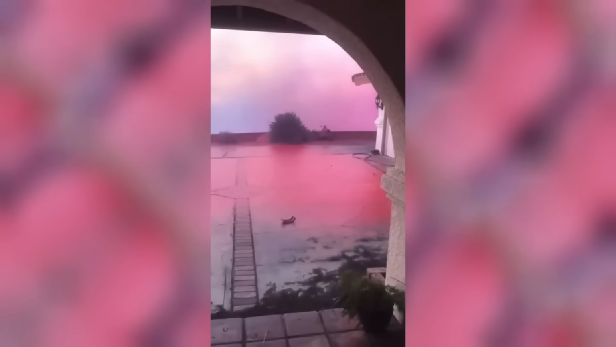Oh my god! This is a crazy video. For those of you that don't know, this man's home is in a fire zone in California. This massive tanker has dropped this pink substance, which is a flame retardant, to try to protect his home.